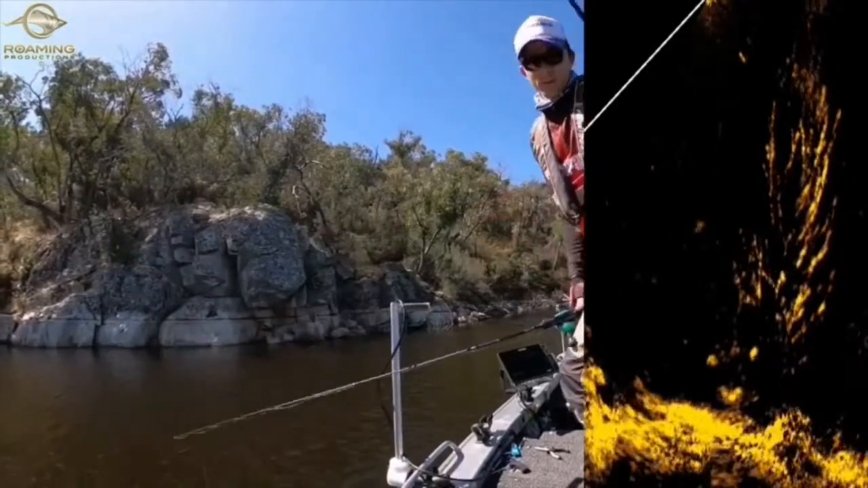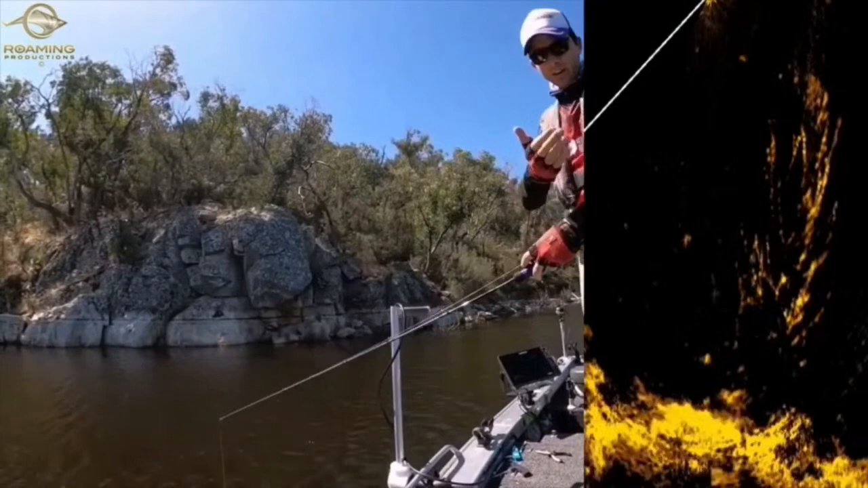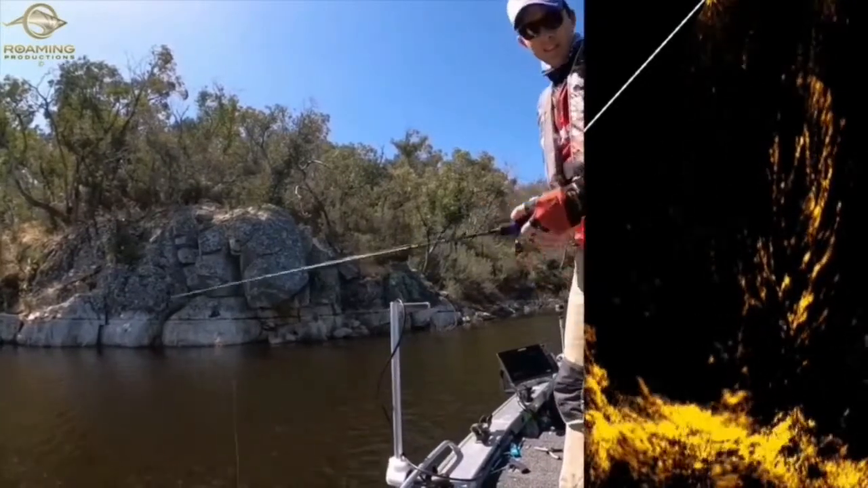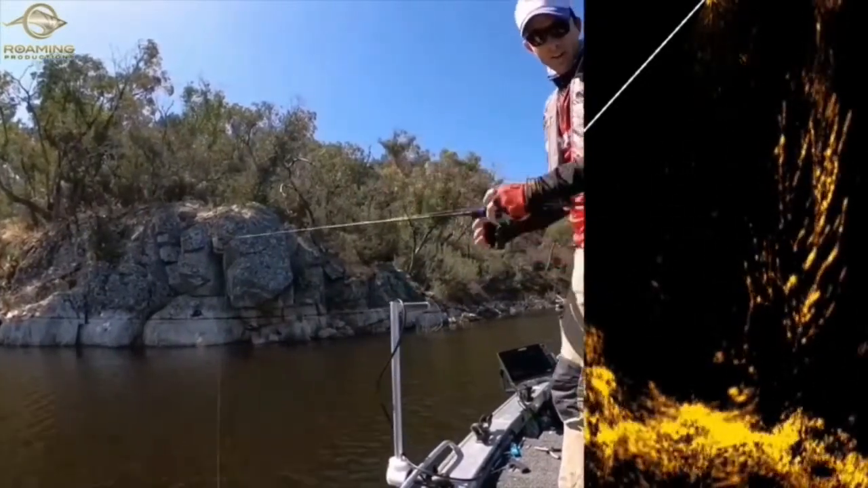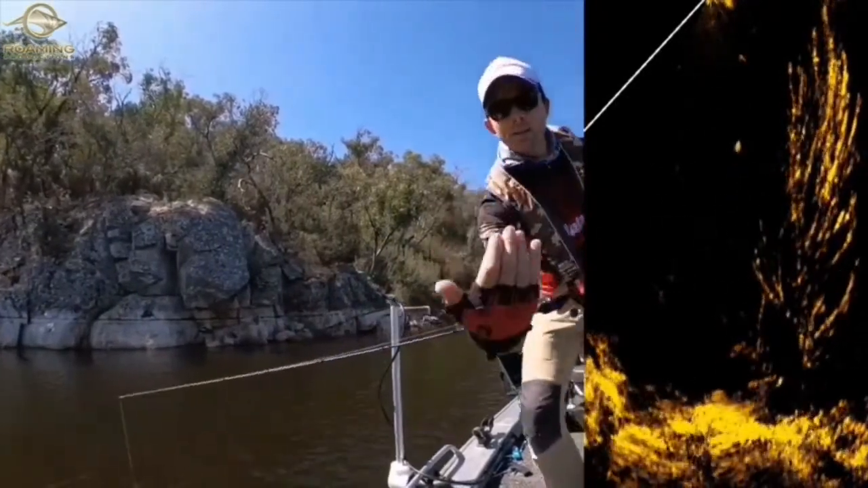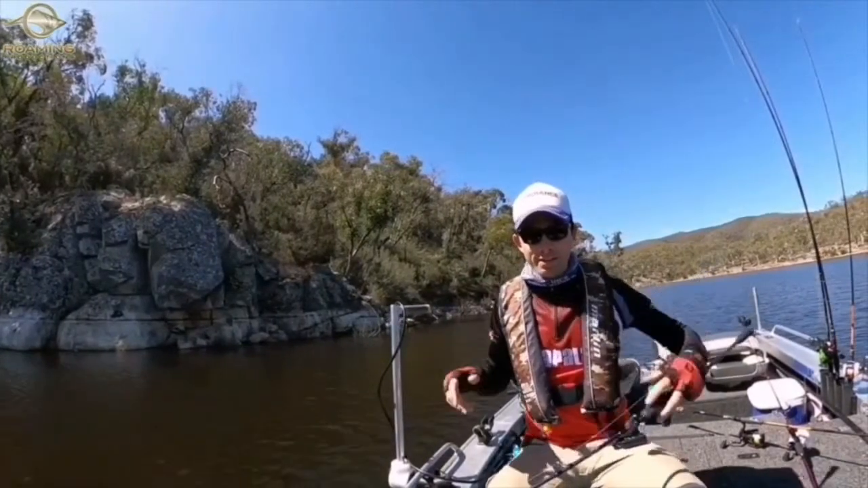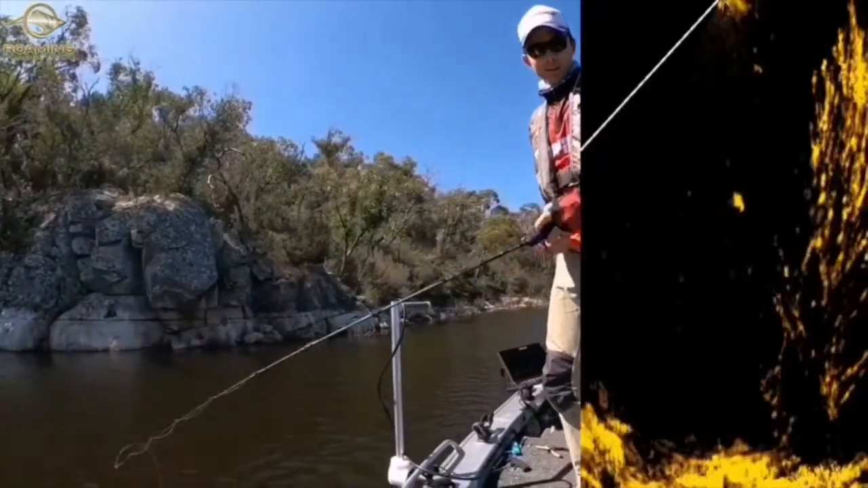Get rid of the little one. I'm focusing just on the big one here. My goodness, that cod came in. That golden perch just went goodbye, and then the cod started coming in towards me, and I could see both the pectoral fins. My goodness.